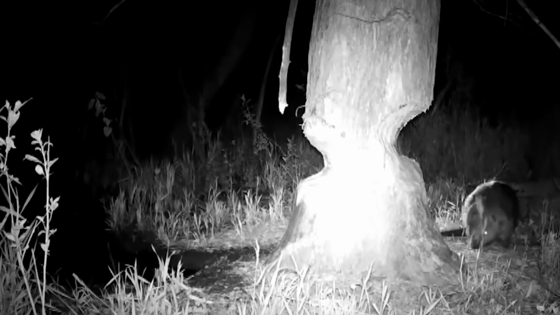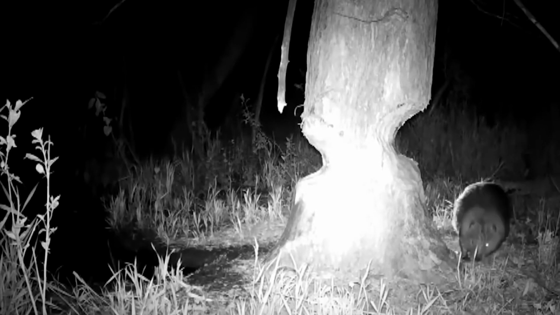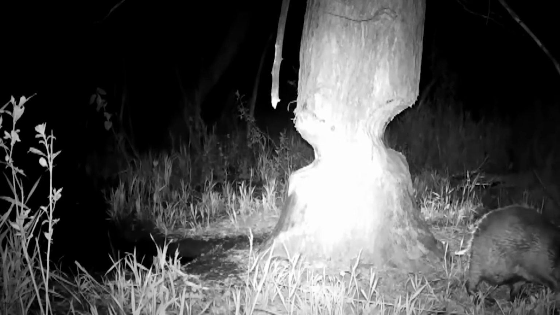But why would they be interested in bringing down trees? To build their dams. Building a dam is no easy or mean feat. No wonder they're always so busy. The next time you walk into a forest and see trees chopped down with no explanation, a beaver may be responsible. Thank God trees are the only things they're interested in.